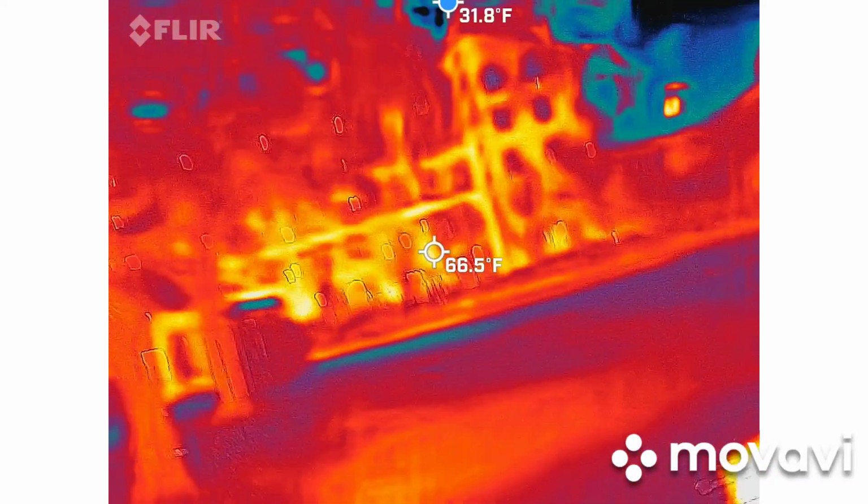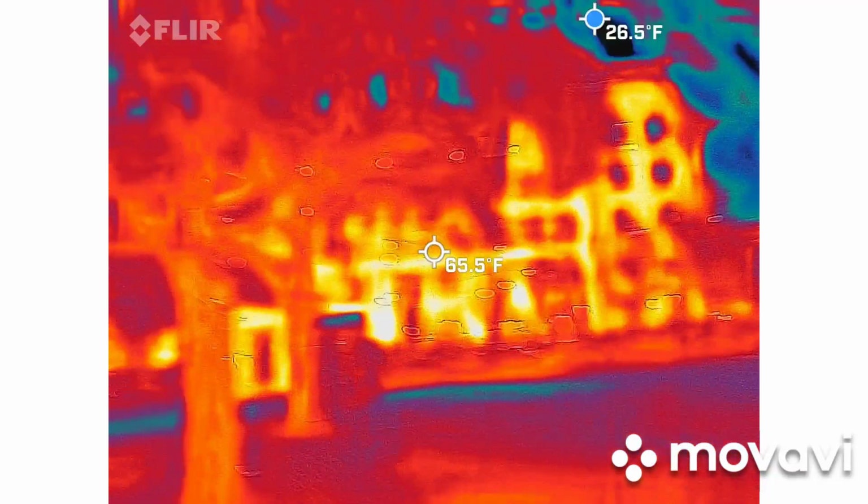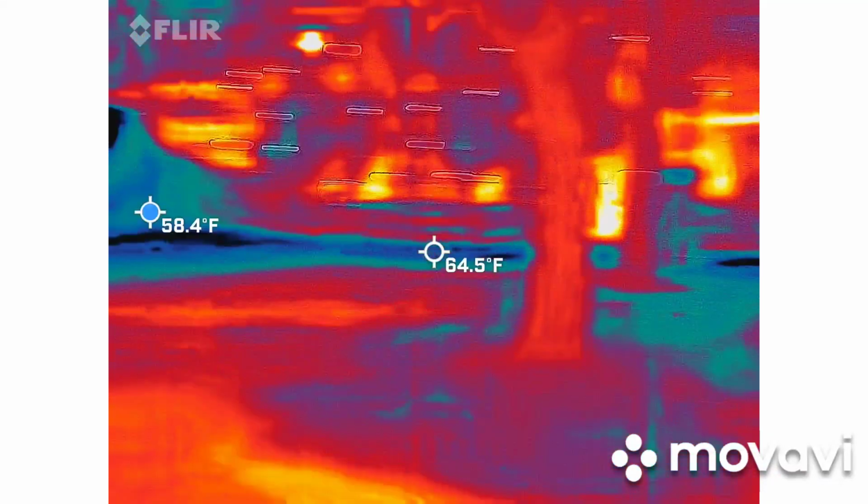Okay, you can go check out this parking structure, see if they have a restroom. Okay. Is it done? I think this is it.